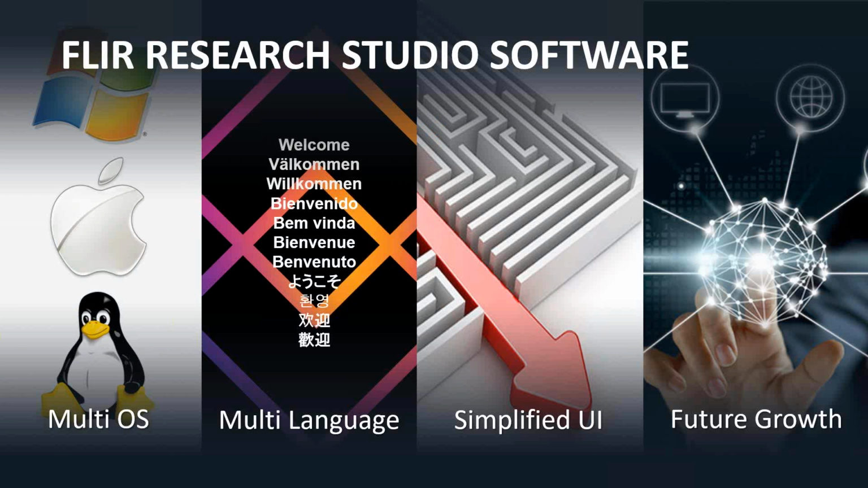And we're actually not done developing Research Studio. Our software team is continuing to add new features and capabilities into the software with a plan to release updates at least 2 times a year. And the great thing is that the code base for the Research Studio software allows these updates to be easily migrated across all the operating system platforms. So you're never going to miss out, regardless of whether you're working on Windows or a Linux platform.